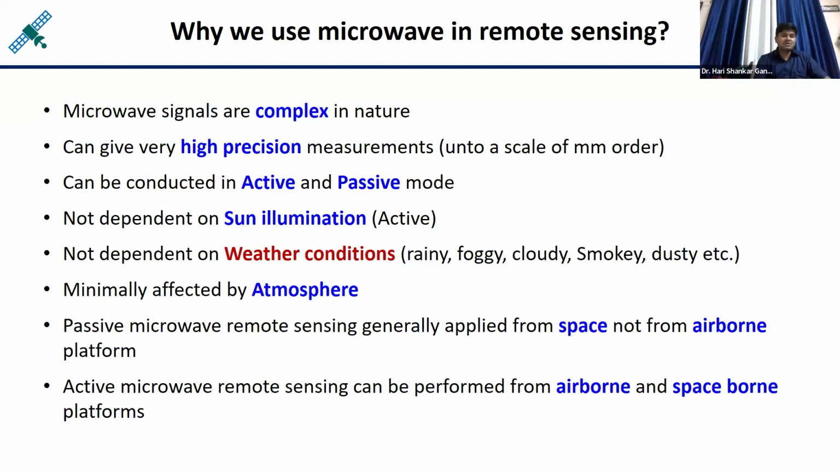Another advantage is that microwave remote sensing is not dependent on the sun's illumination, and in case of active microwave remote sensing, it is not dependent on the weather condition either. It doesn't matter whether it is a rainy, foggy, cloudy, smoky or dusty situation, anything. It means this is not affected by these phenomena. It is a very, very good thing.